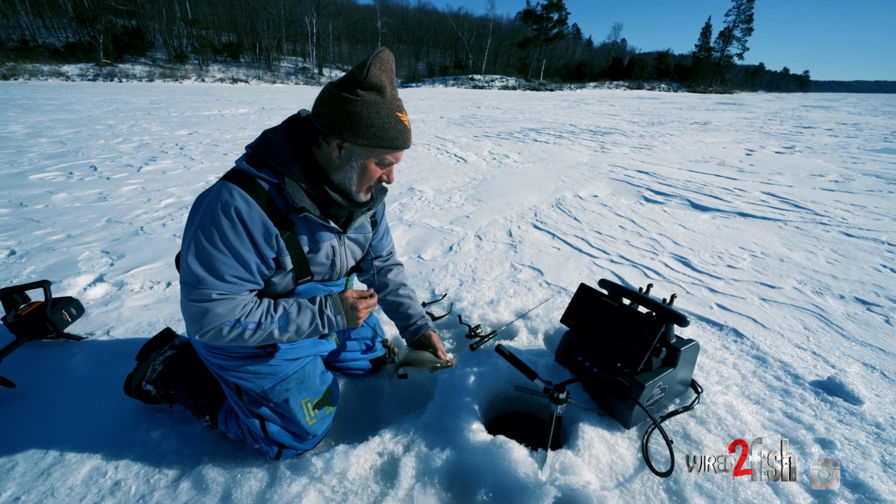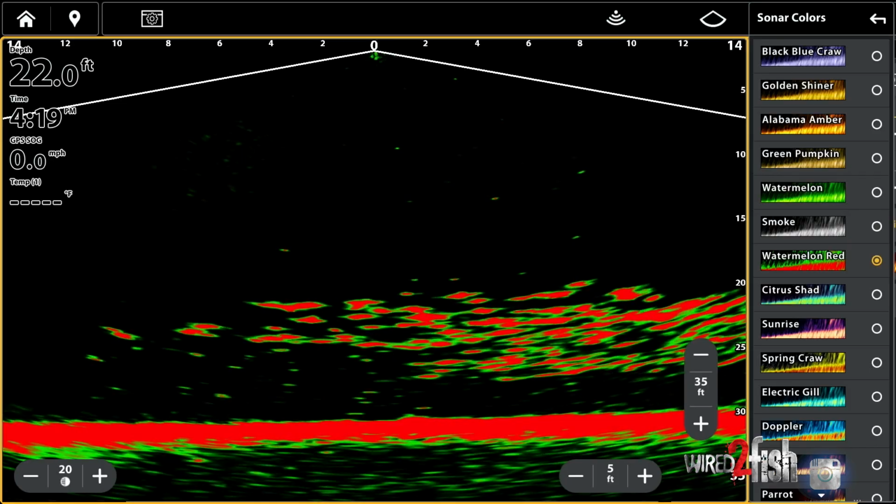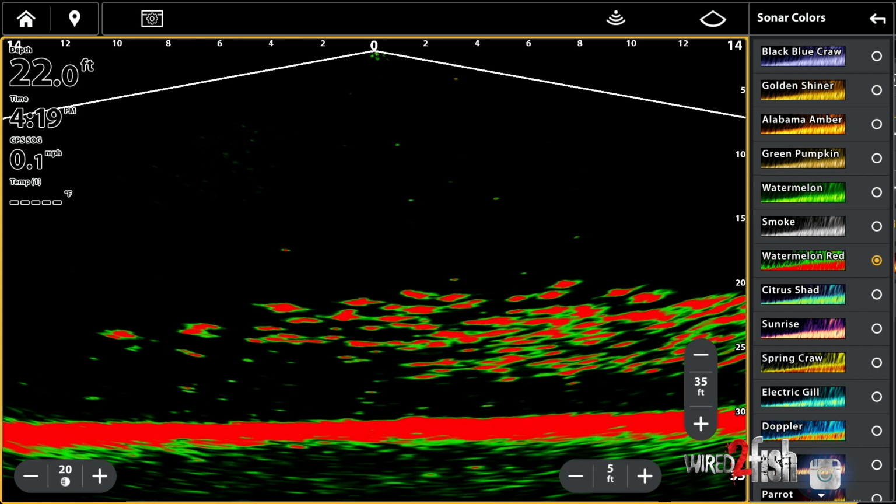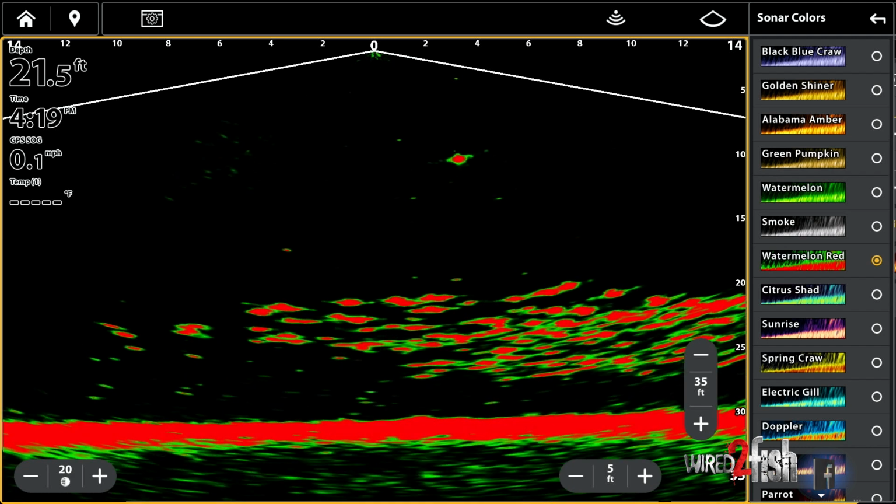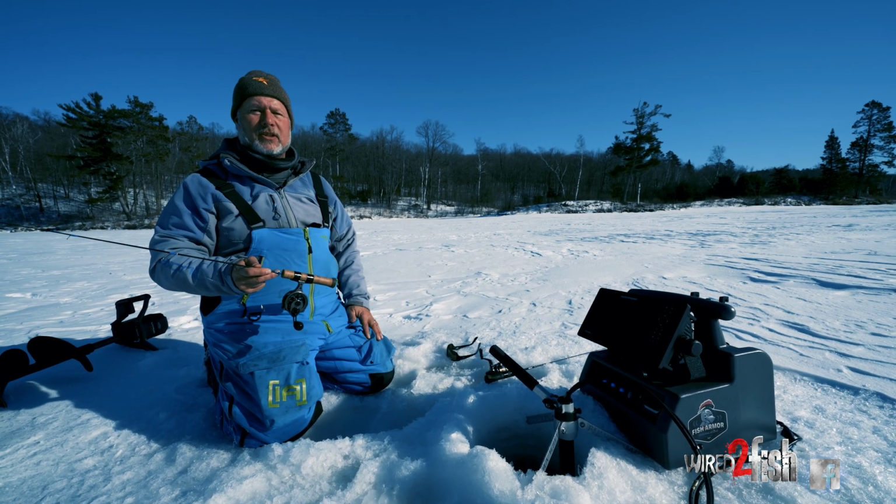Like I said before, you can look on there and see what you're dealing with, right? You get a big picture of what's down there. On a 2D sonar, you'll see fish, but you might not know how many there are. If they keep coming in, that's great. But with this, you get an idea of how many fish you're actually dealing with.